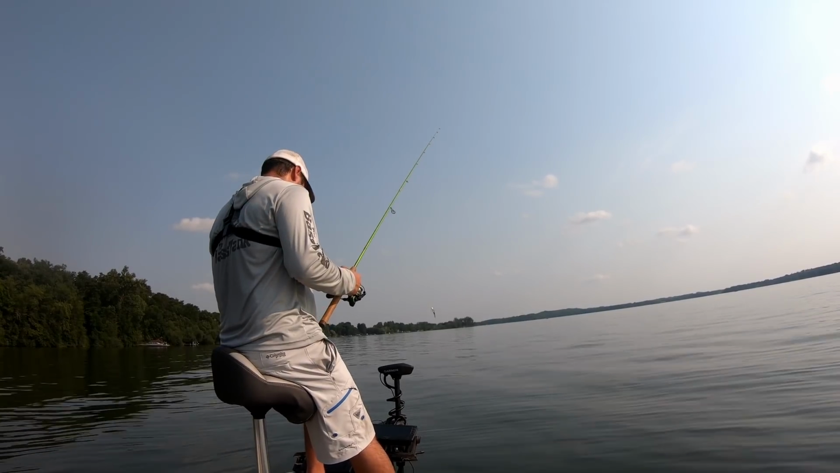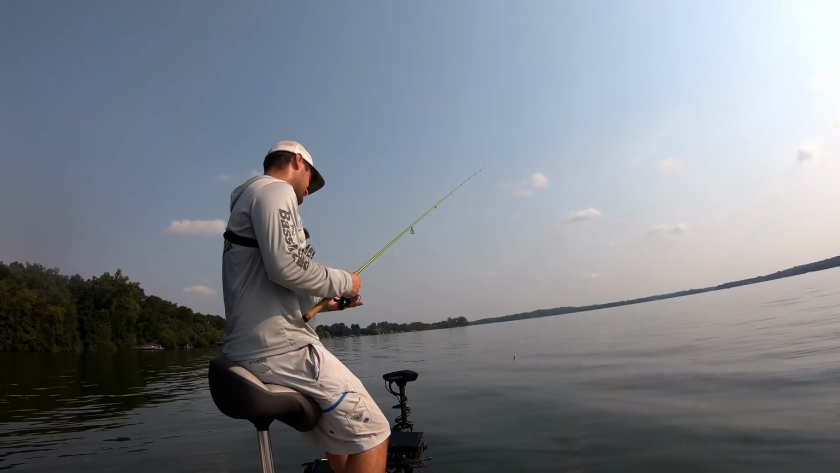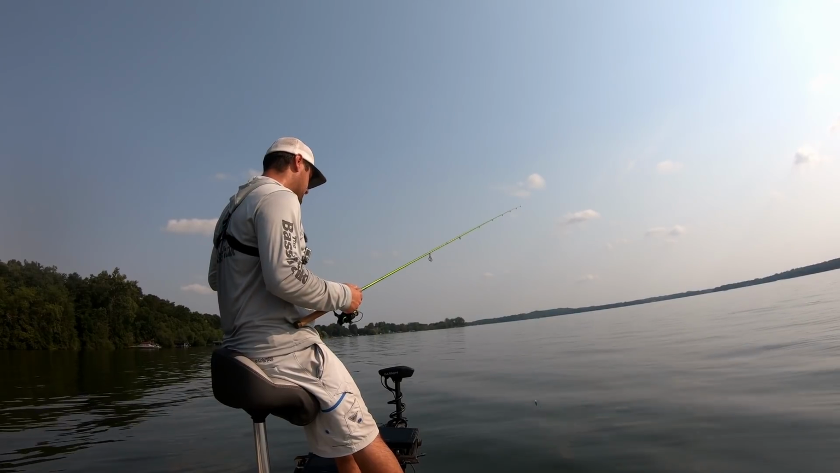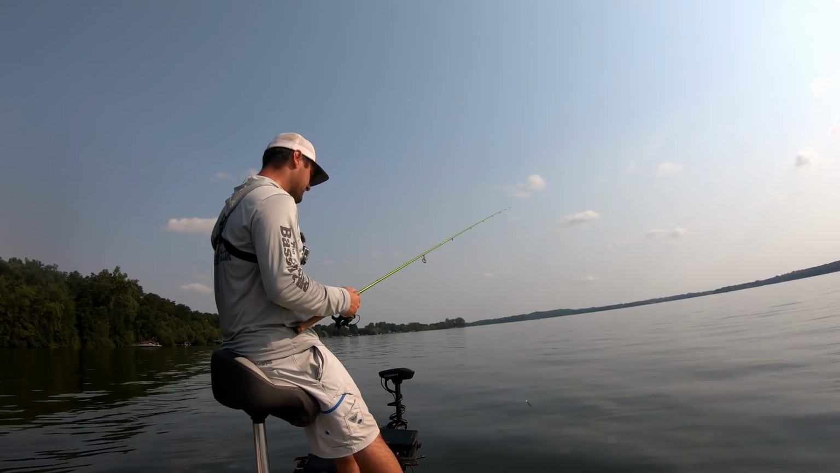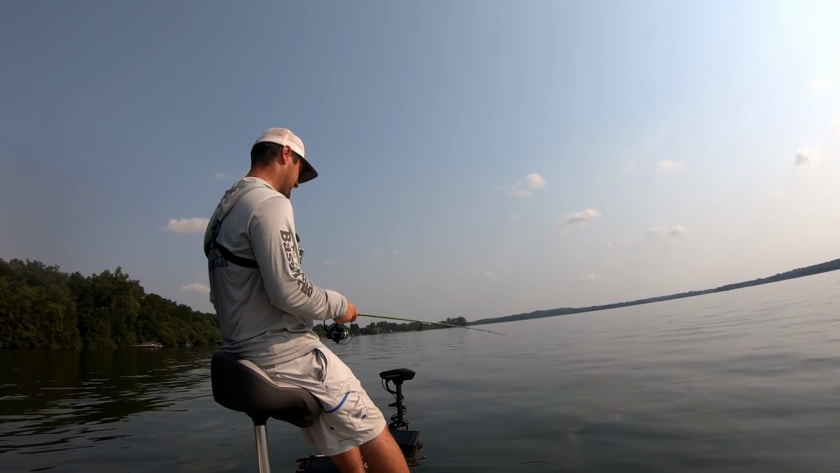So I'm fishing 22 feet of water, but these crappie are, if you see, suspended above this brush pile here. They're anywhere from 10 feet down to 16 feet down. So figure a little less than 3 times my rod length, for about a 6-7 second drop, and you'll know you're just above that brush pile.